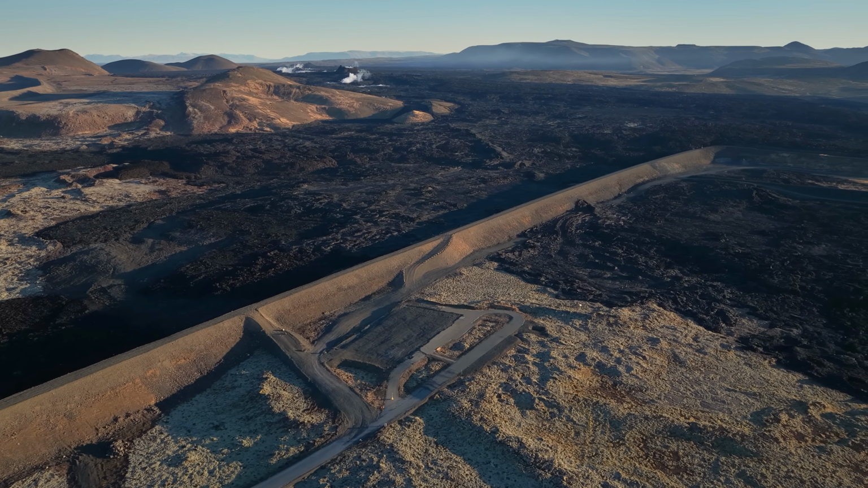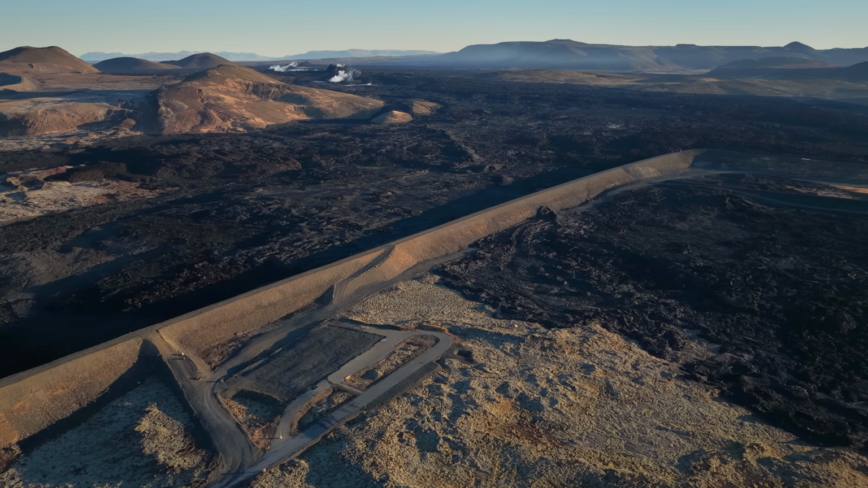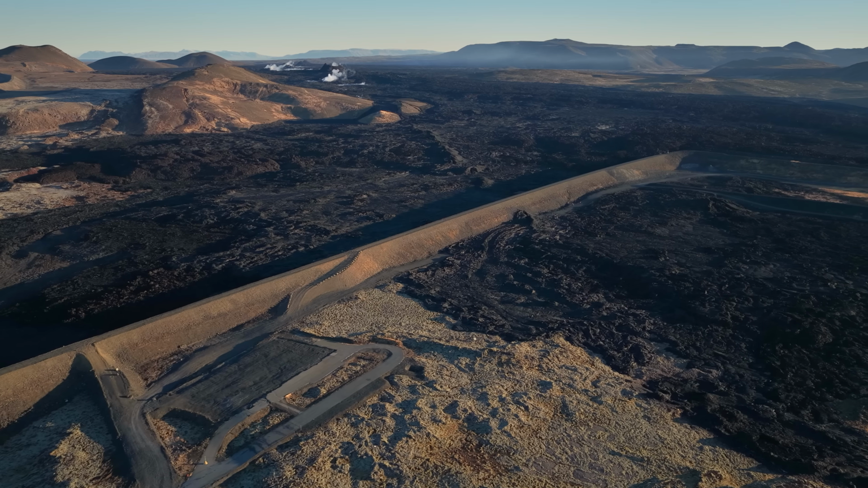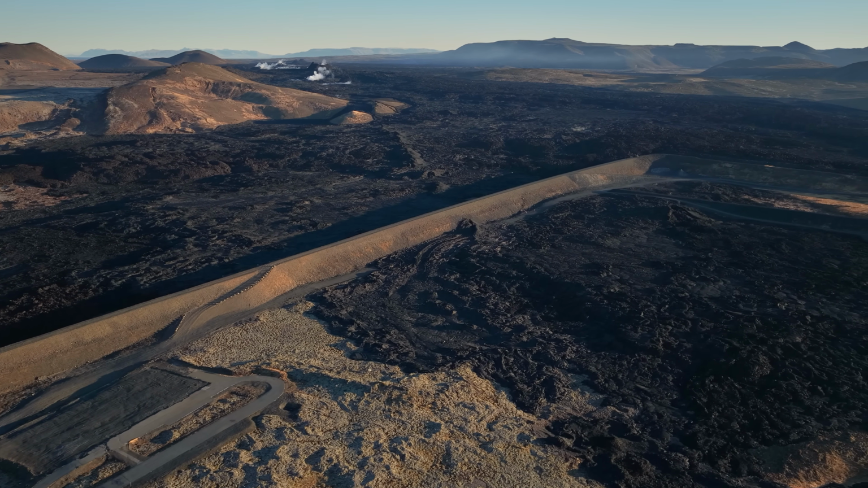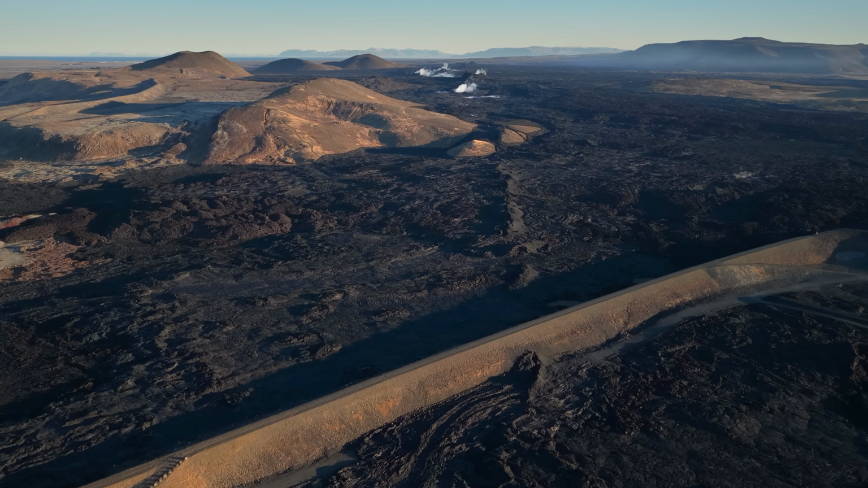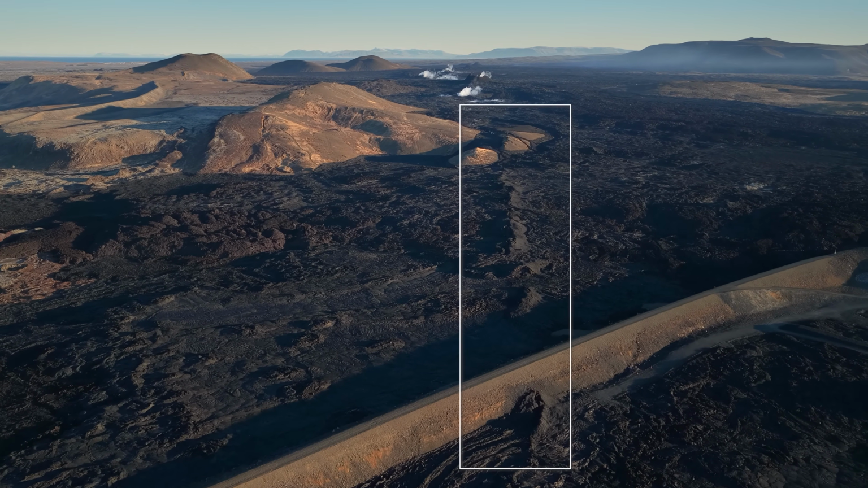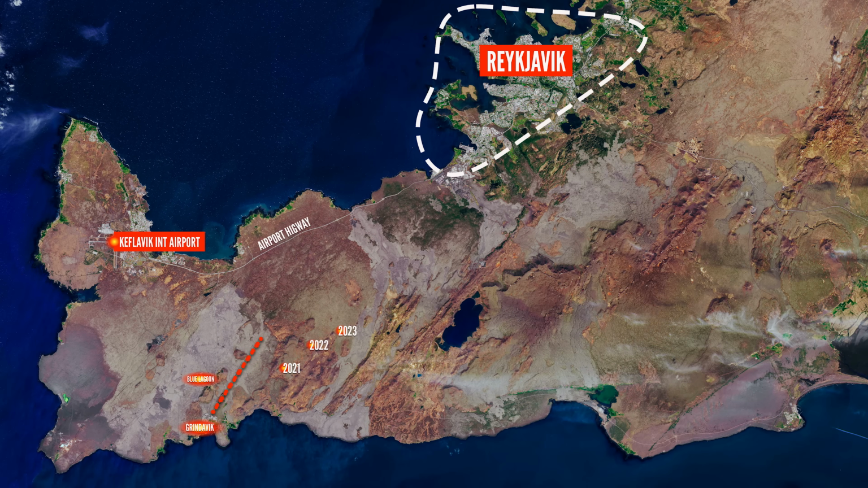This video covers thermal scans from the infrared drone camera, and I will be showing you 3 locations this time. And the first location needs some explaining because a highly unusual eruption started there on April 1st, 2025. So I'm starting with a map to do a little recap.